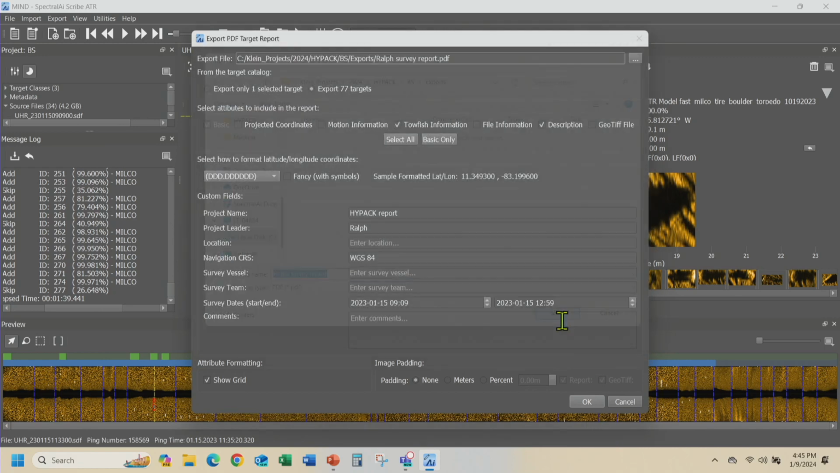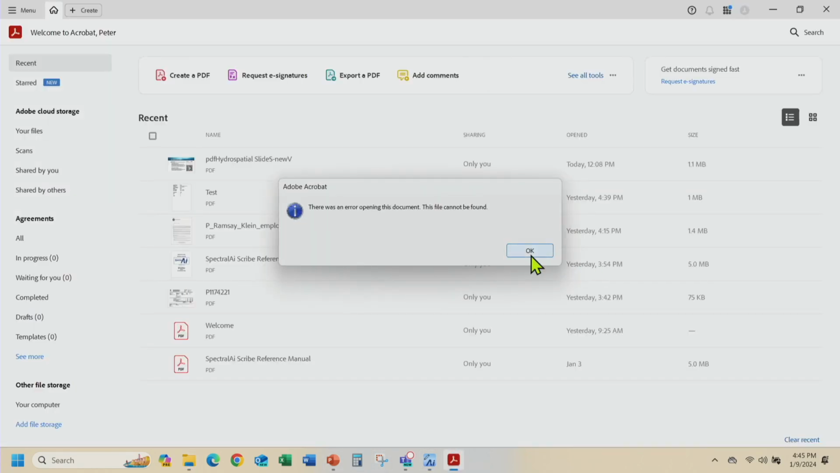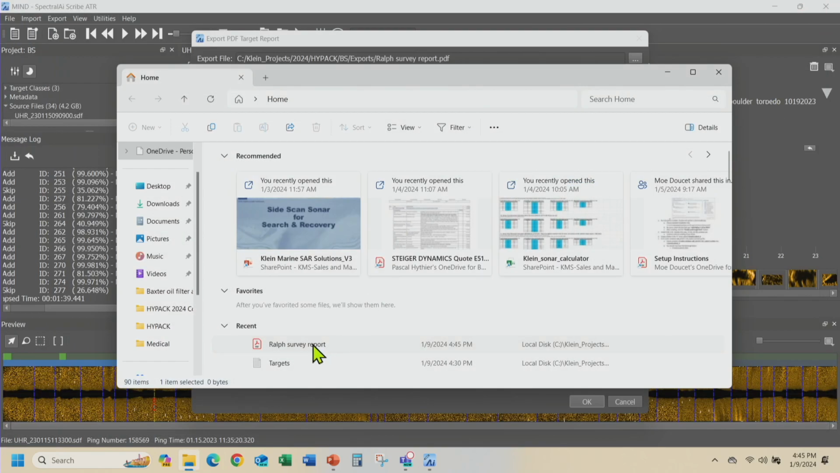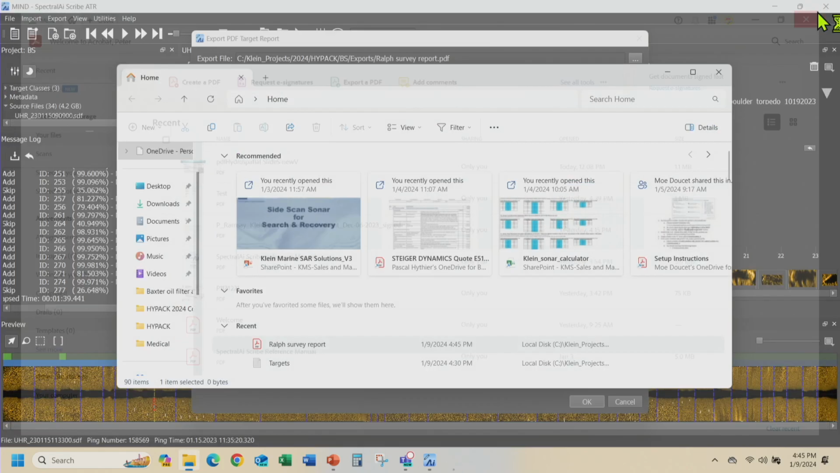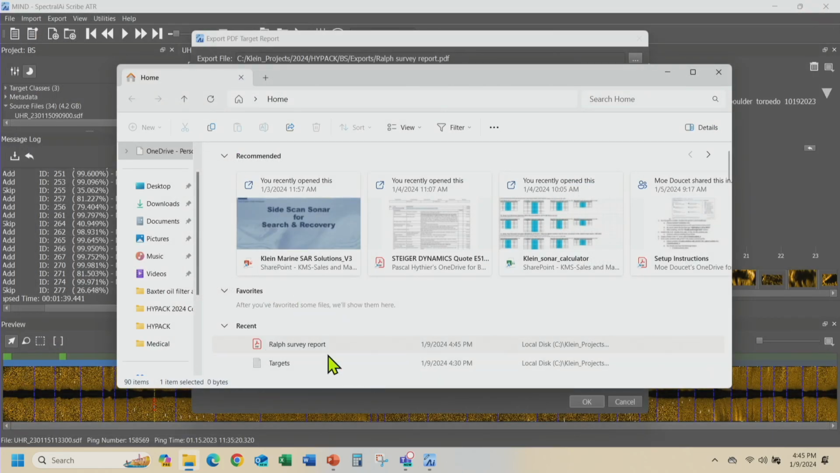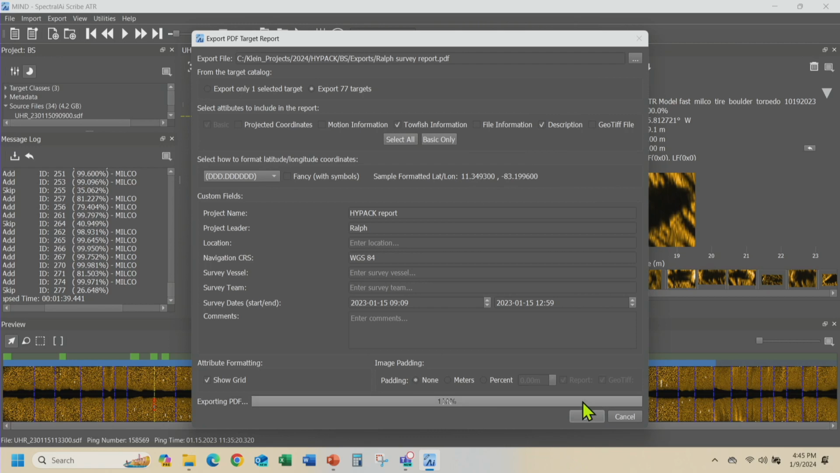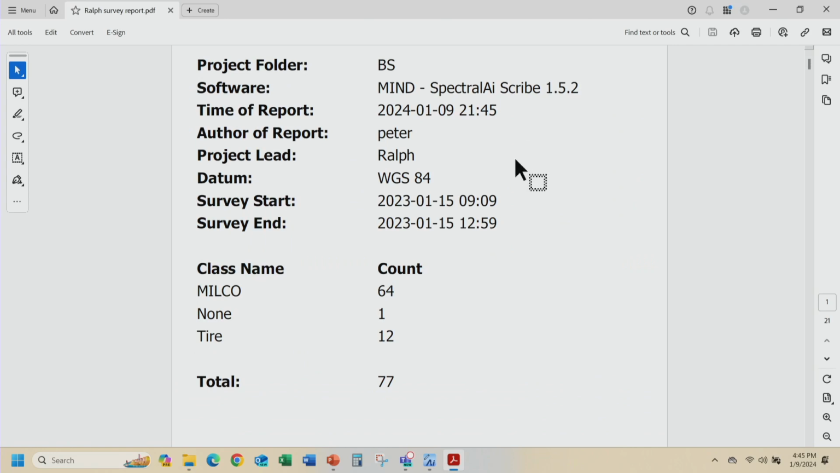Okay, so now it is generated. I'll go and find that report. There's the Ralph survey report. Oops, where is it now? Let me go and open it again. It hasn't generated it yet, still waiting. Oh, I haven't said okay. That's why. It helps to say okay. Right, there you go. So there is the report.